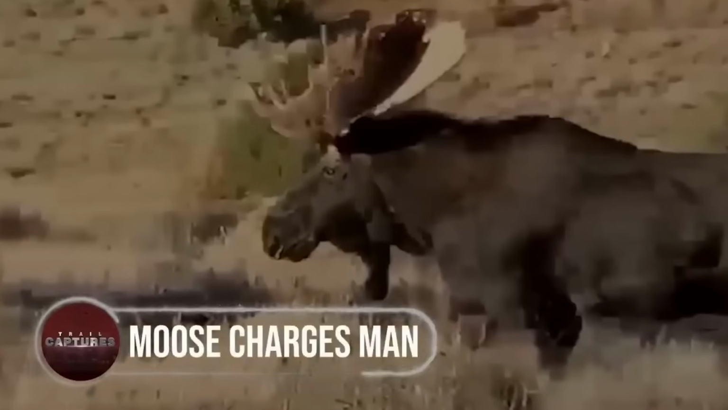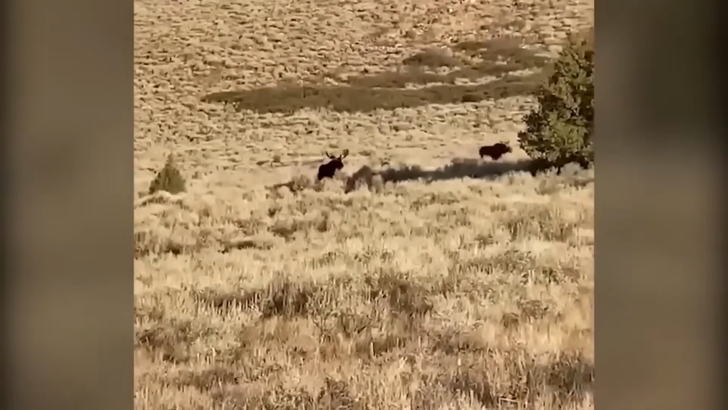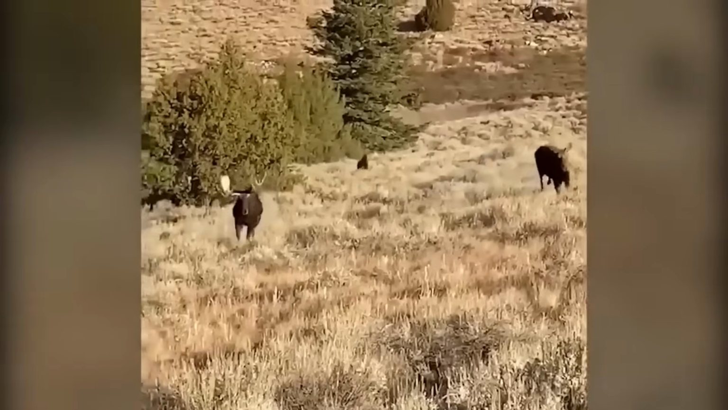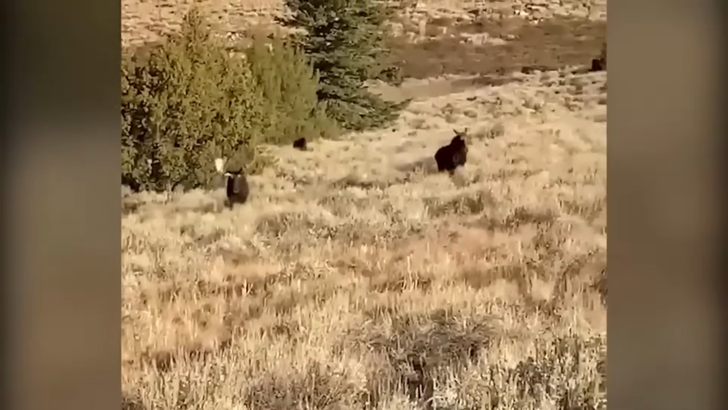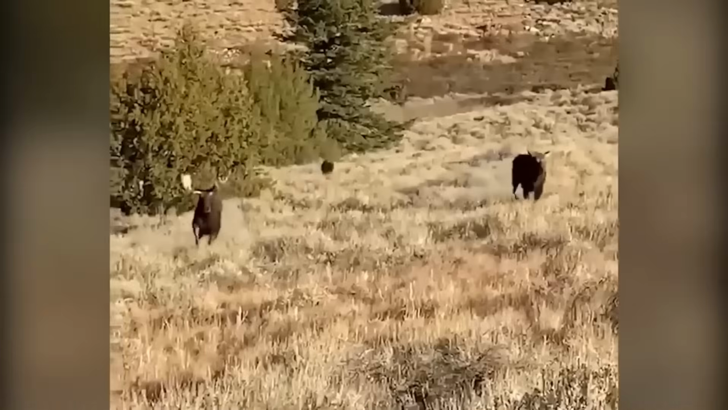Moose charges man. Recording them running in the woods, the man was given a surprise when one of them turned around and raced toward him, with the other one following it. Recording them peacefully at the beginning, it was just a moment before the moose was about to strike him that he realized what was going on. And then, not finding any place to go, he frantically climbed up the tree.